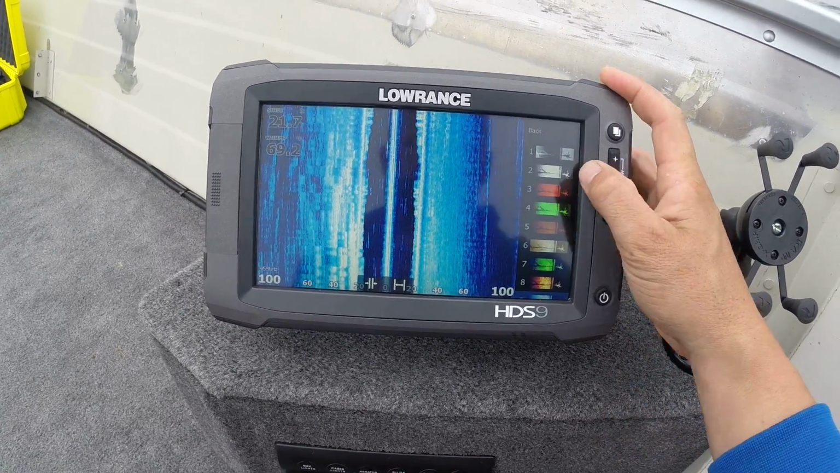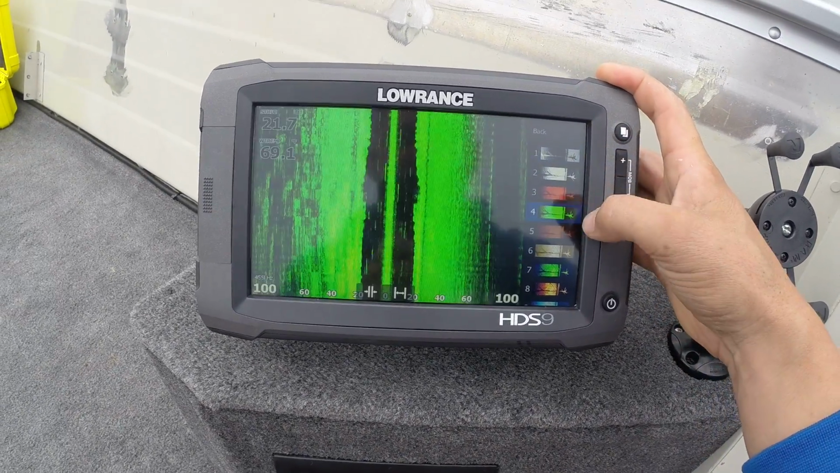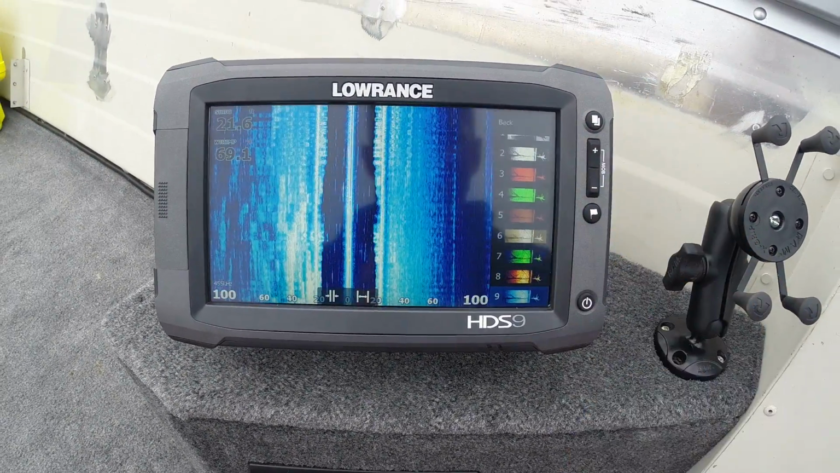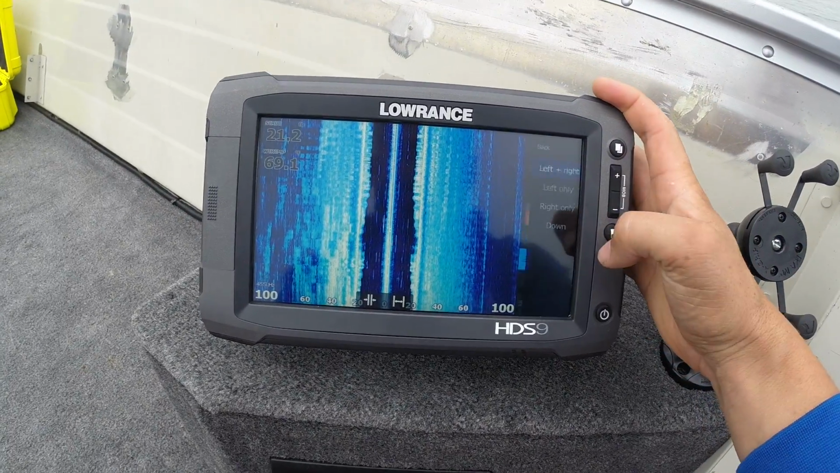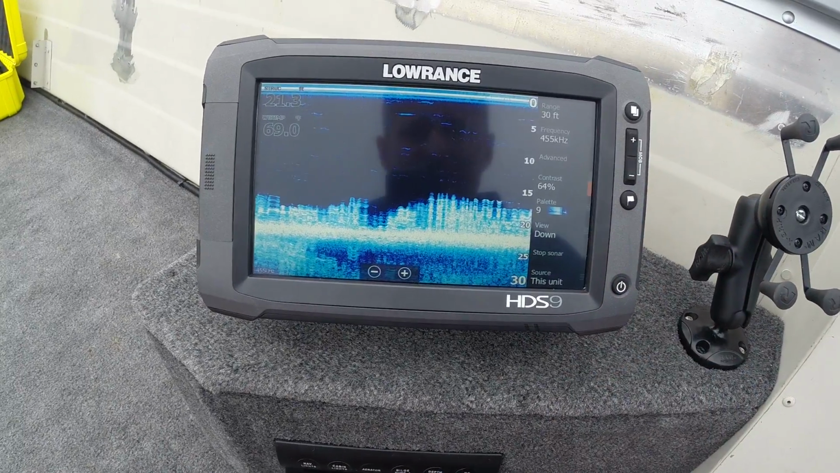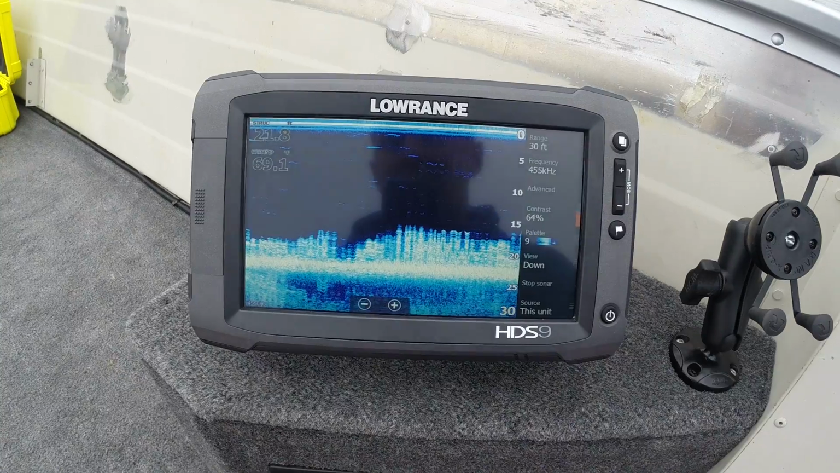Really, the biggest thing you're going to change as you go through the day is your palette. You can kind of play with these, they all have a time and place. But like I say, 6 and 9 seem to be the best for me. Now if we go to our down imaging here, again, same settings, so there's really not much else to go through there. You can kind of just play around with that until you're happy with it.